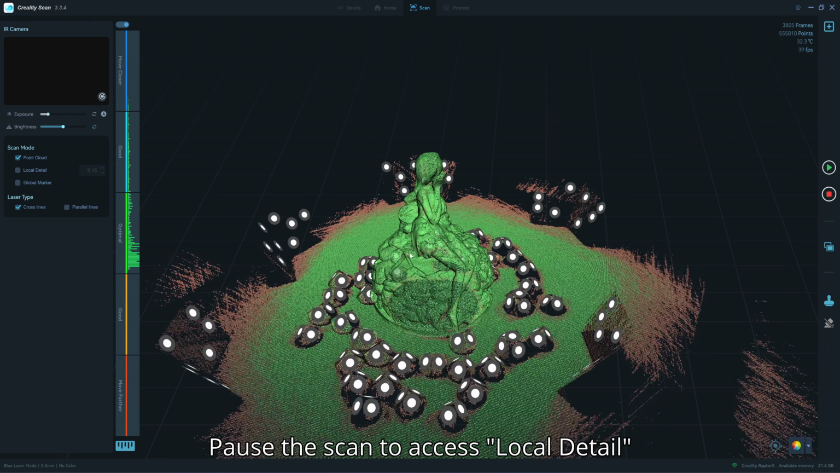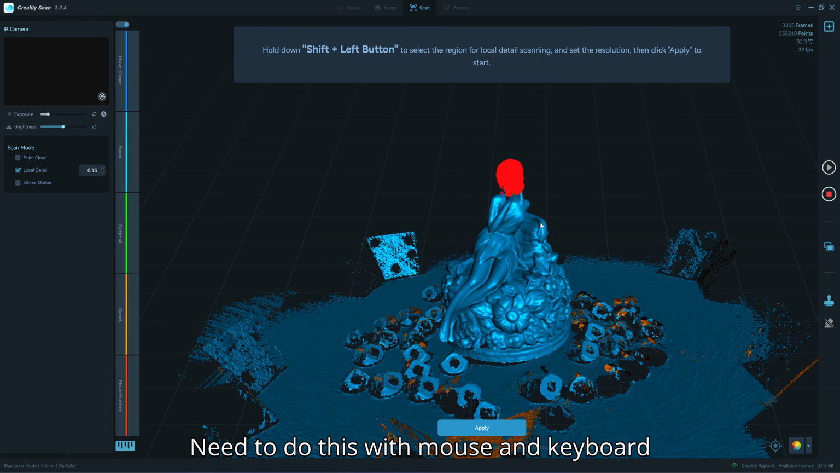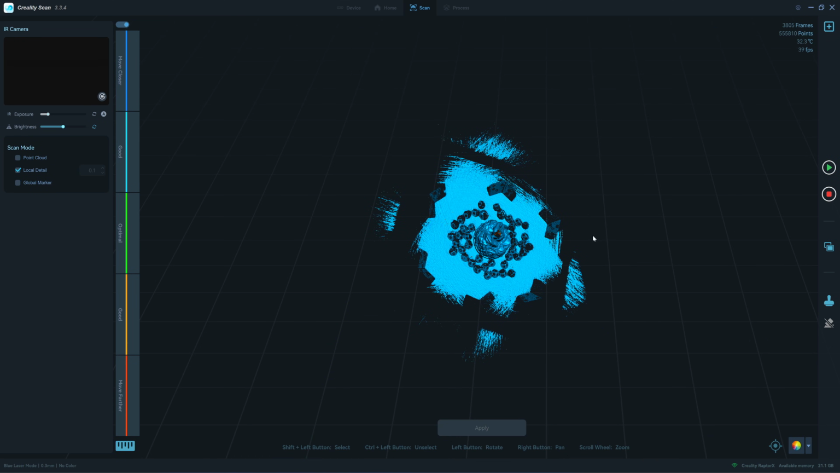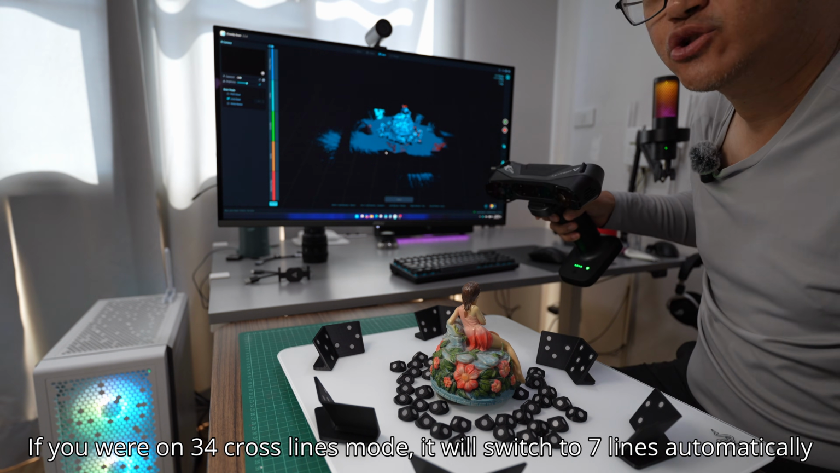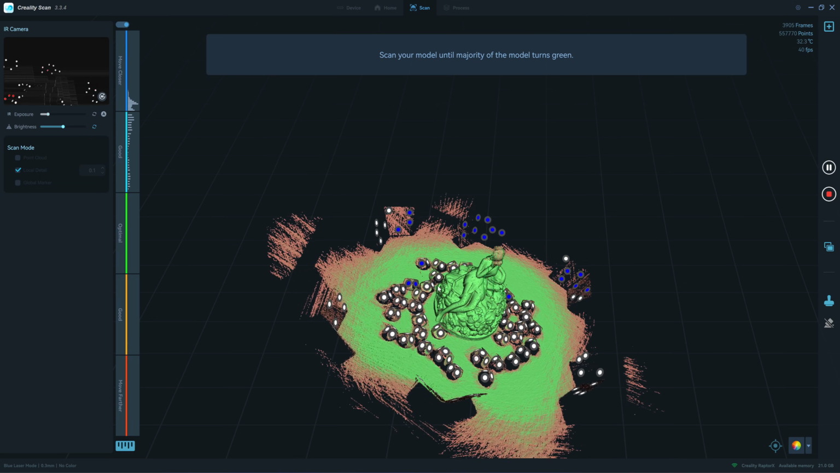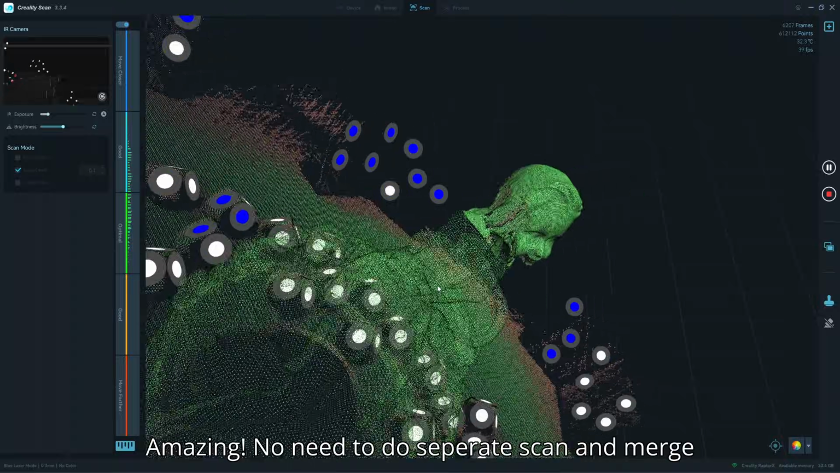To do local detail, you need to click here. I need more detail on the head area. So I hold shift and select the head. So the head area will be scanned with a 0.1 resolution. I hit apply. See, the head is deleted, and then you need to rescan the head. It will change to a 7-line laser automatically, so you don't have to do anything. Just press the button and rescan the head. You see the head will come back with a higher resolution.